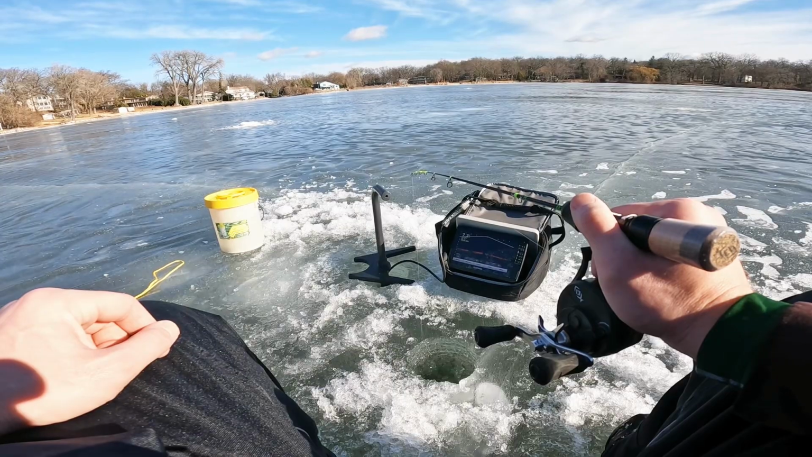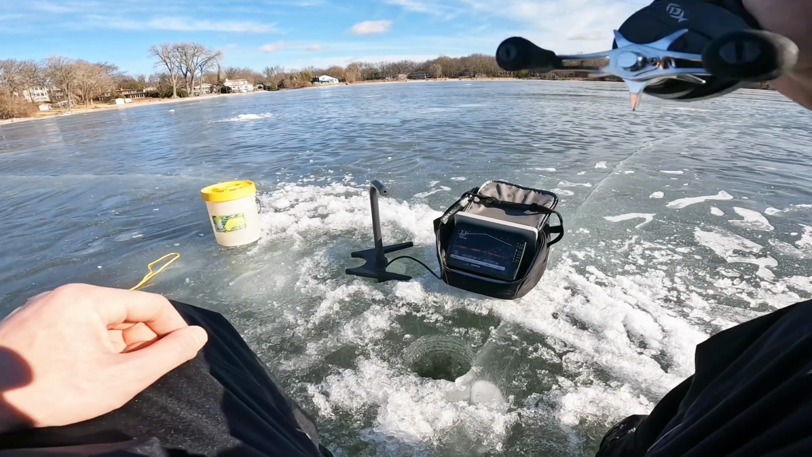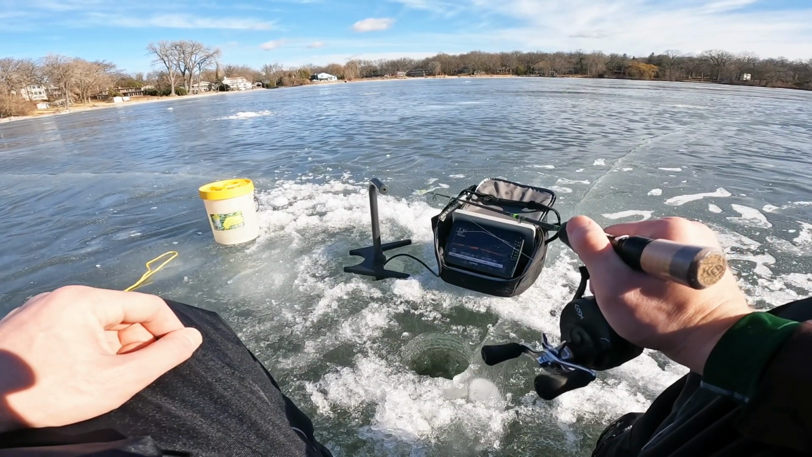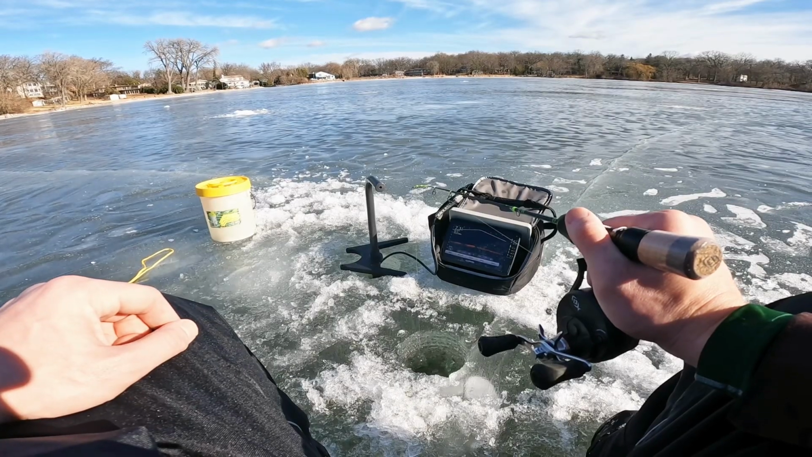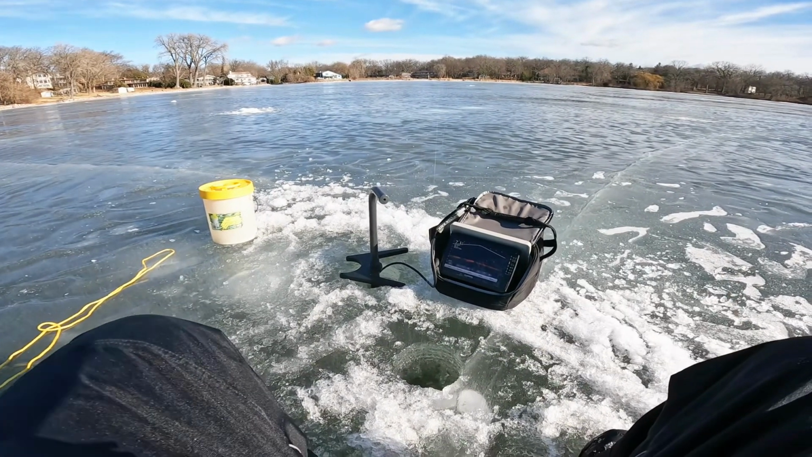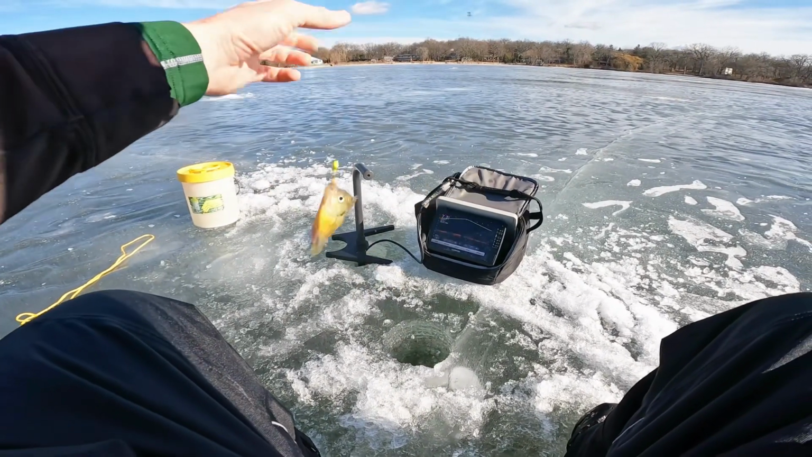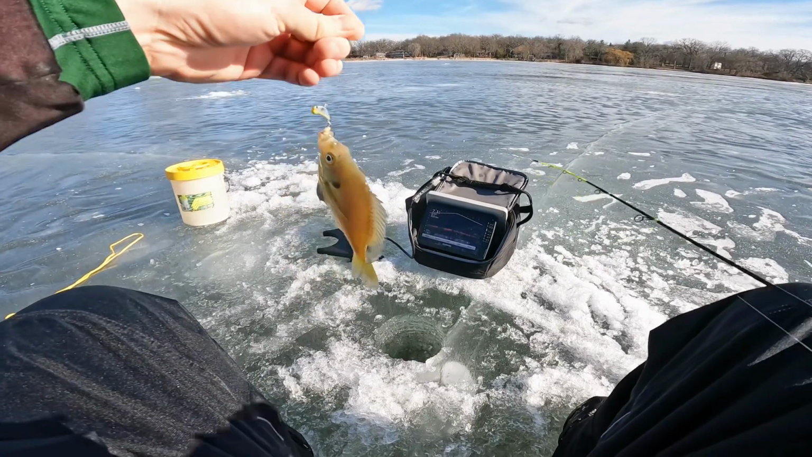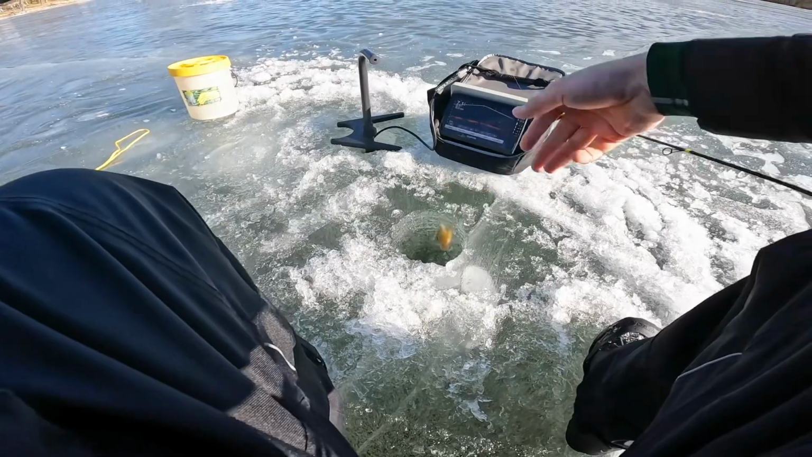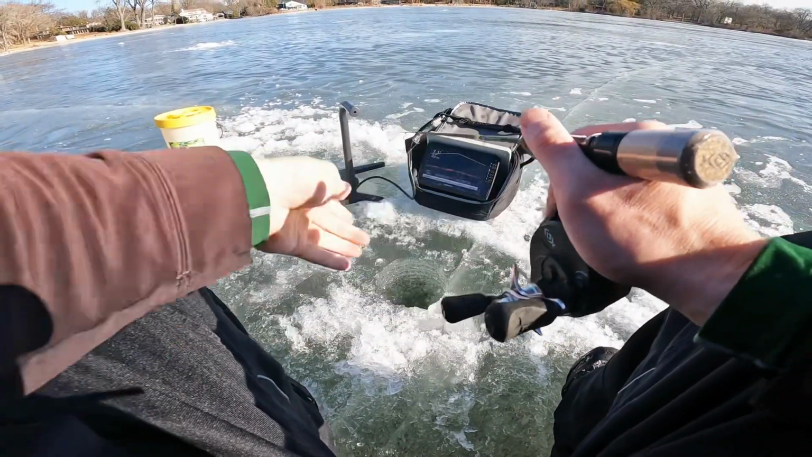Oh, he touched it. Oh, that was a super light bite. Come back for it. Oh, there's two of them on it. I touched it. Eat it. Got them. What are they? That feels small. Oh, these weren't the big ones. Oh, there goes the big one. I see. I don't know if that might be pike, but there's our first fish. First Madison fish of the year.